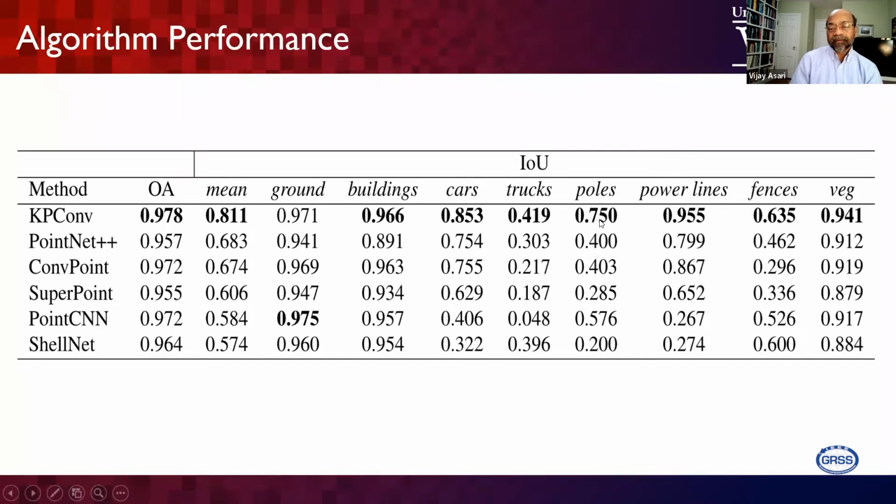KPConv gives an accuracy well above 0.75 compared to others. The range for ShellNet, for example, goes from 96.4 down to just 20% accuracy. At the same time, the range of KPConv is 97.8 to 75, so that makes it 63. So that is the range for KPConv.